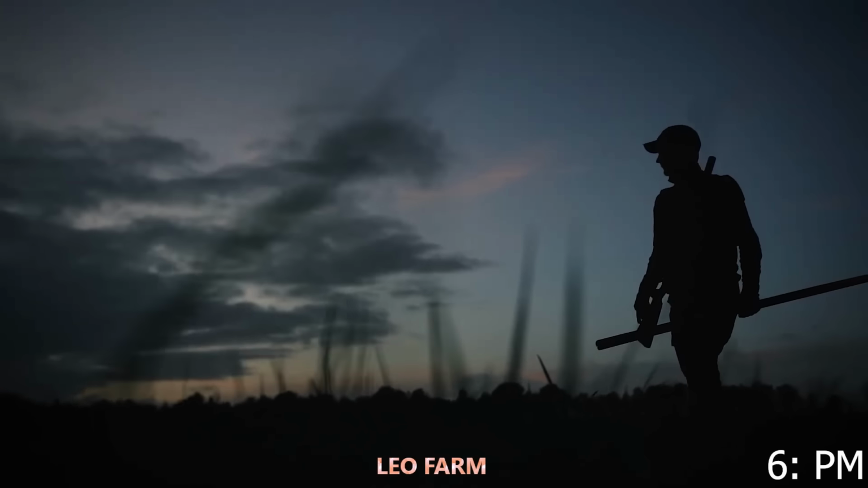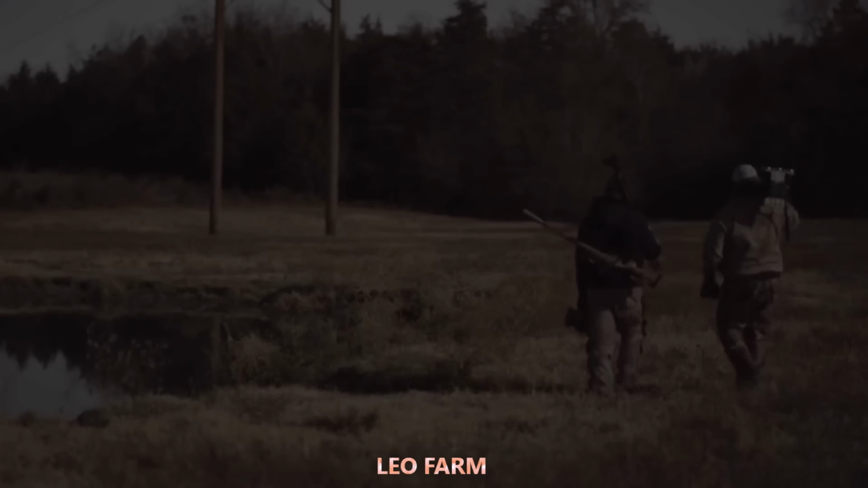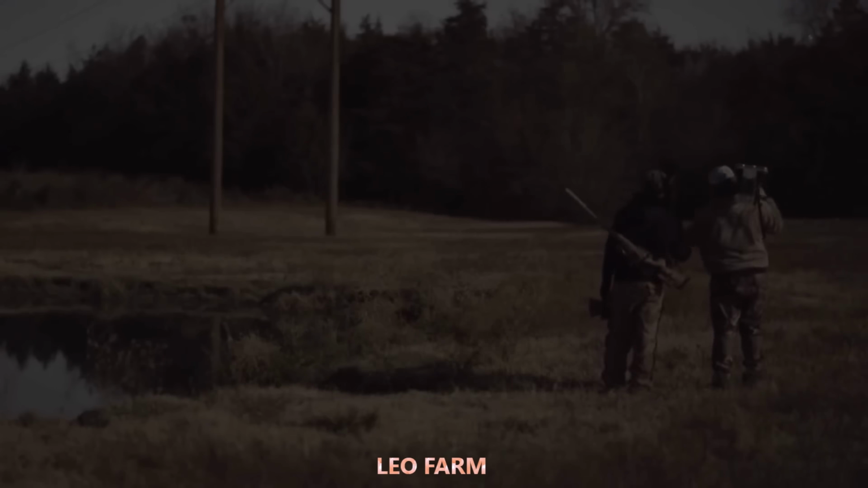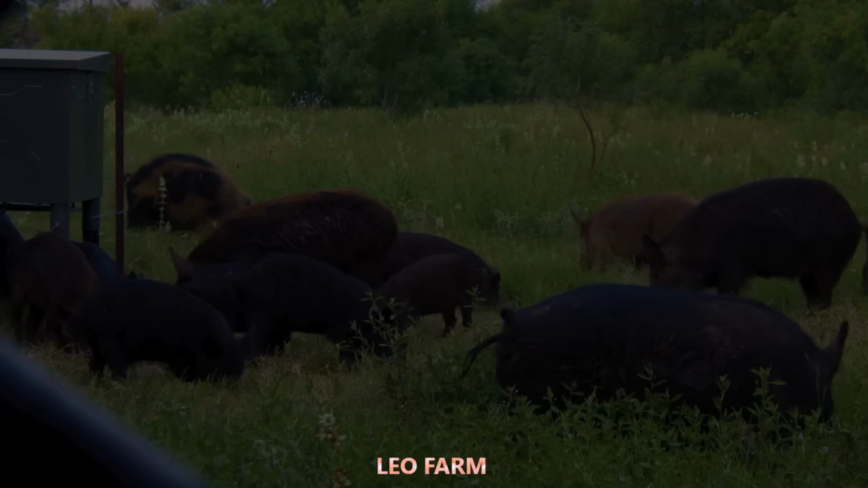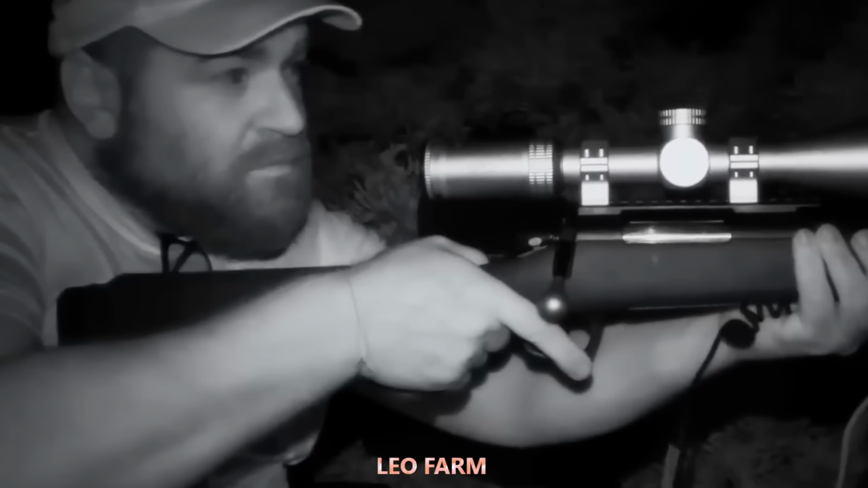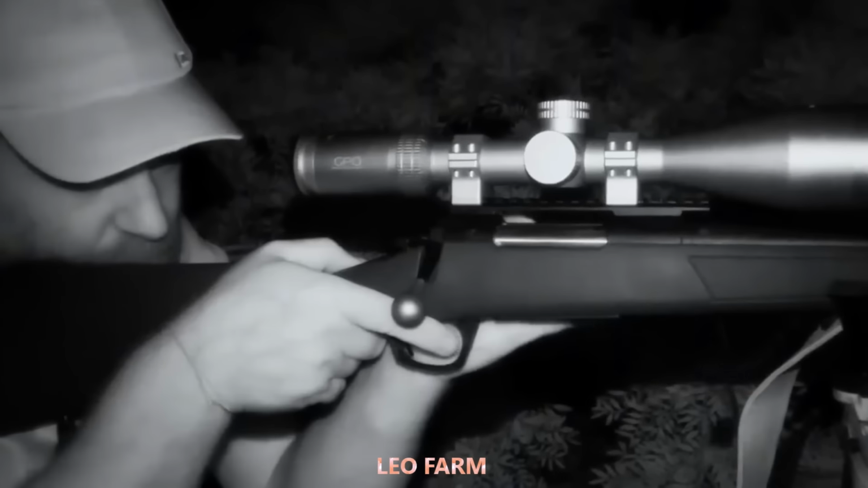At 6 o'clock p.m., we reached the hunting grounds. Though it was still early, shadowy figures had already claimed every inch of the land, brutally encroaching upon it. I adjusted the scope, waiting for the perfect moment, then took my shot. The gunshot rang out and the beast fell instantly, but the remaining boars were fast and agile, quickly scattering before I could fire another round.